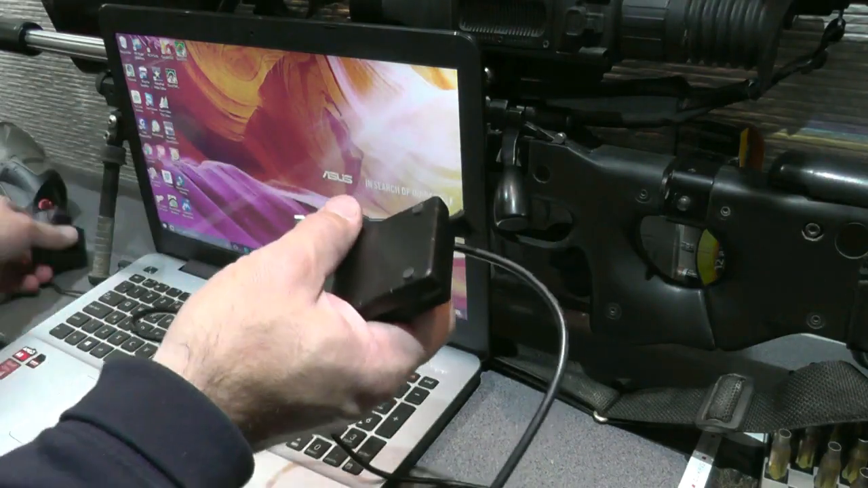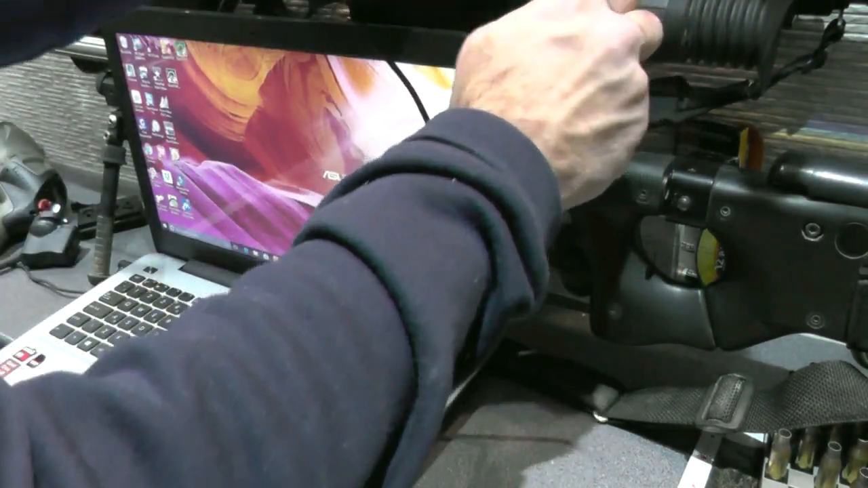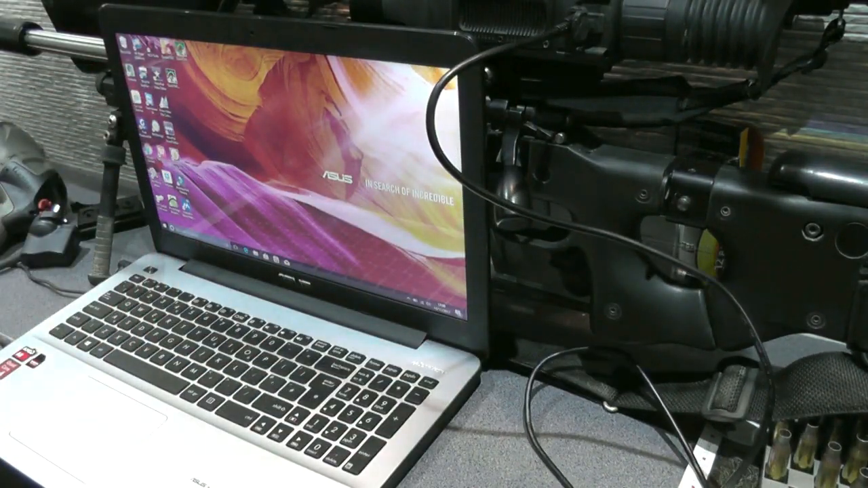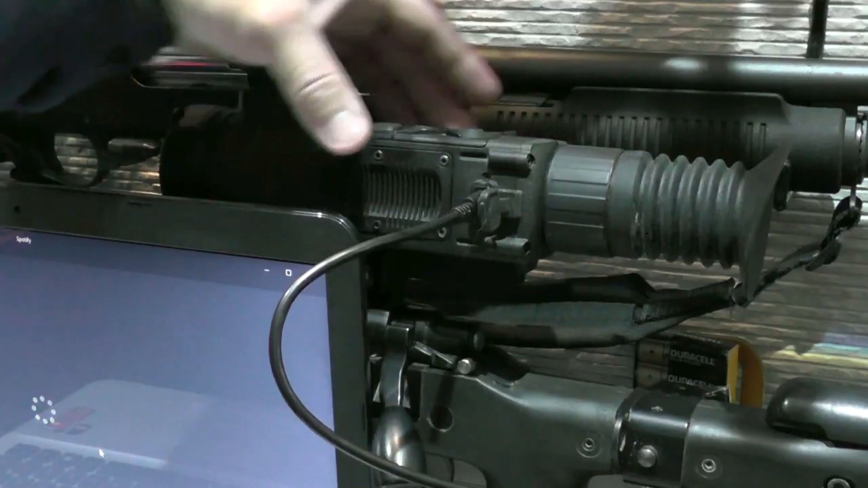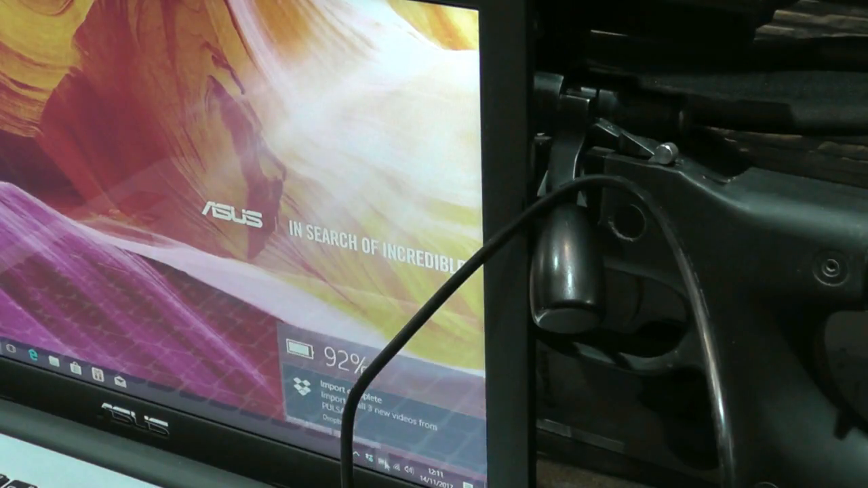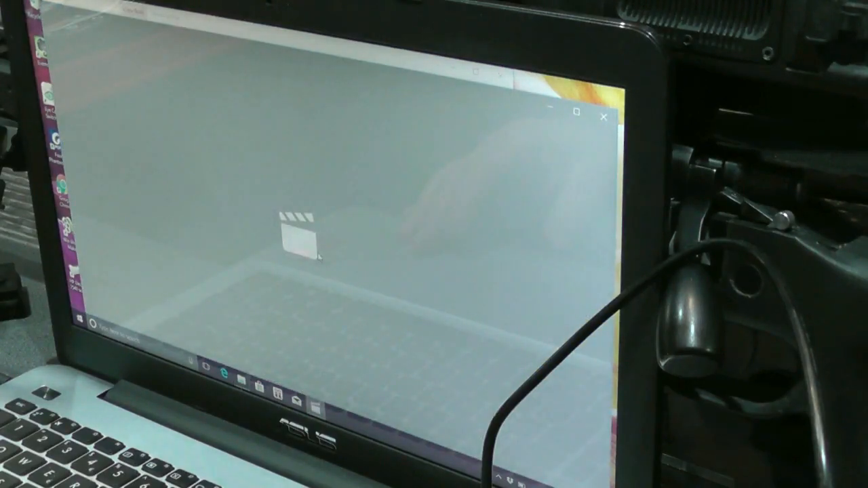Using the charging cable supplied, it's very easy to transfer footage recorded on your device straight onto your PC. Simply plug the lead into the side of the unit and then into your laptop. You simply turn the unit on and select the USB function for the lead. Files are then transferred directly to your PC so you can review your footage.